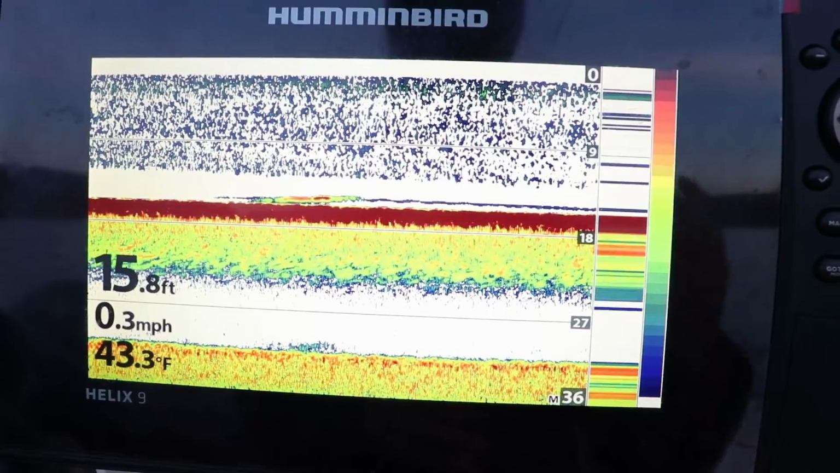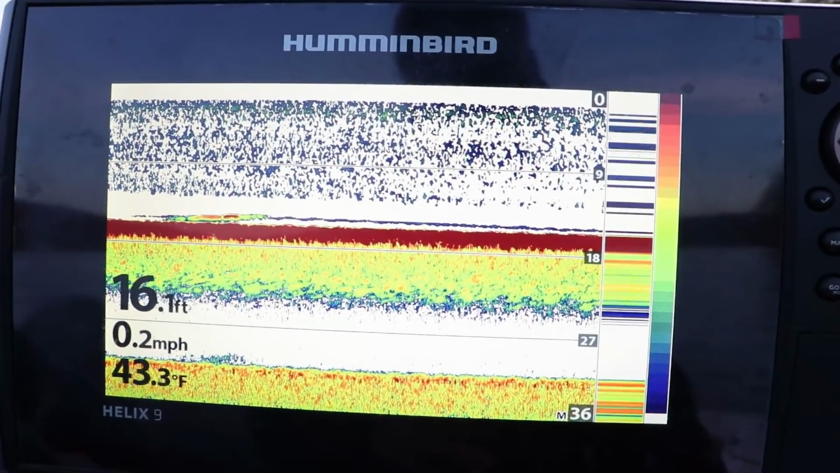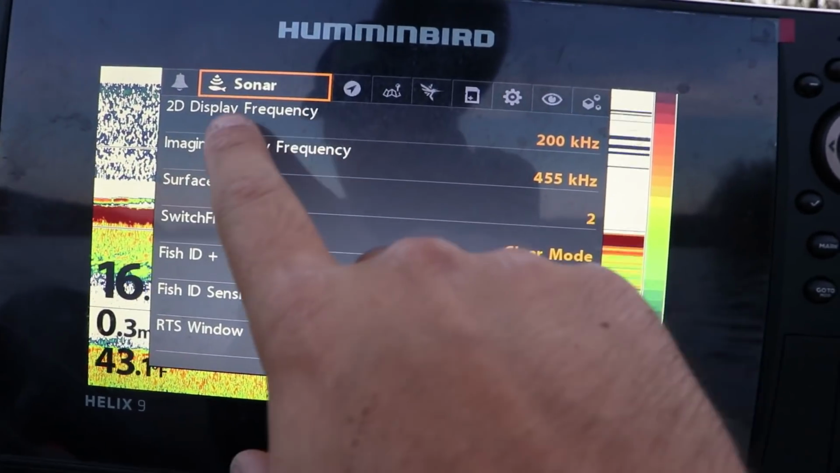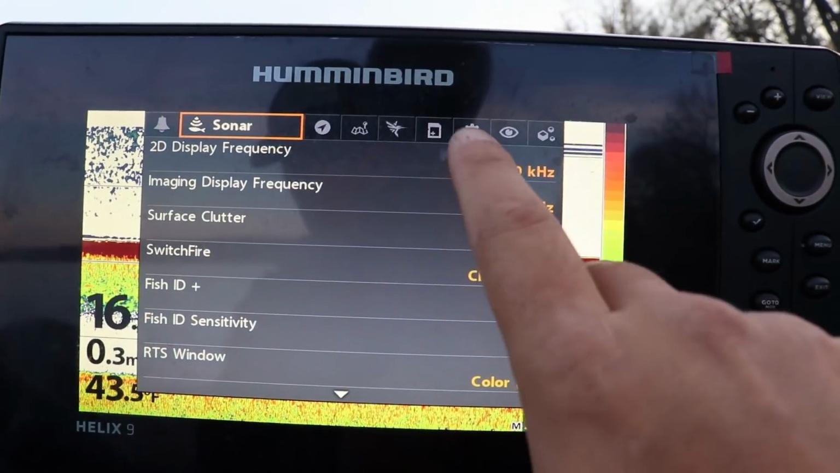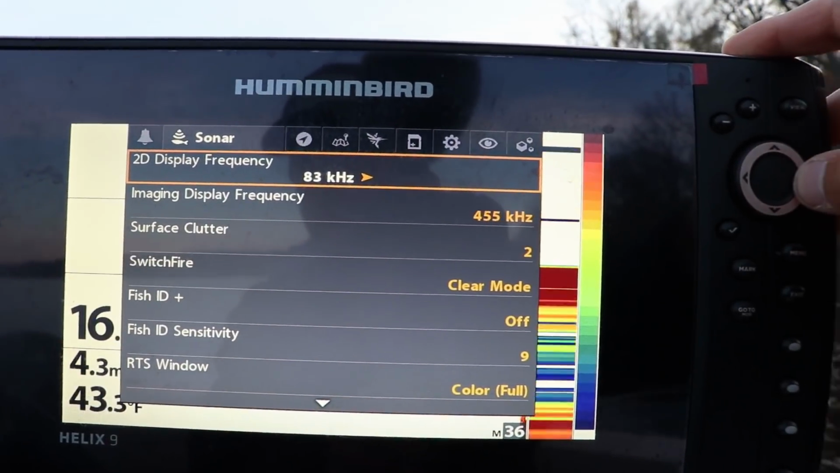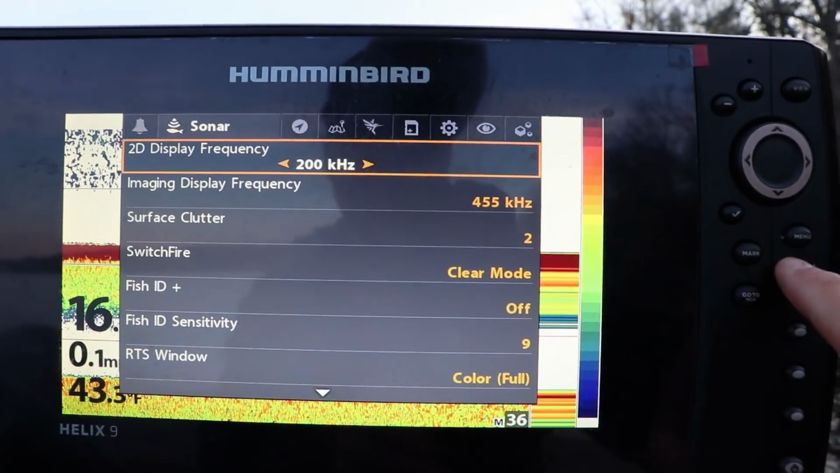Well, there's a fish on the bottom. So let's just jump right into setting up sonar. The first one a lot of you are going to use is this 2D sonar setup. And the first thing I would do here is make sure on your sonar 2D display the frequency is 200 kilohertz. This 200 kilohertz is going to give you a narrow cone over the 83 kilohertz, which is what it'll probably default to. You can also run the 83 and 200 kilohertz together. I just run a 200 kilohertz frequency